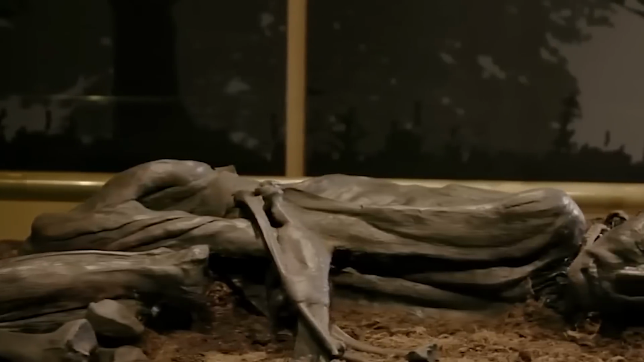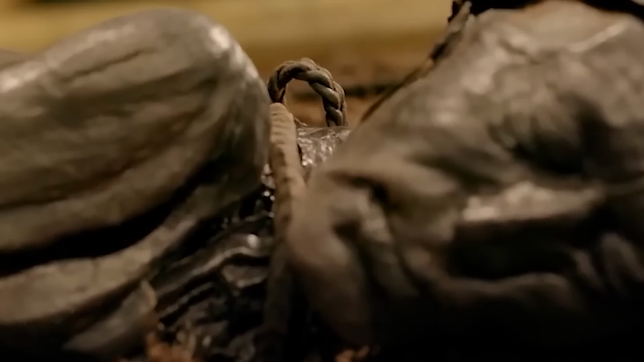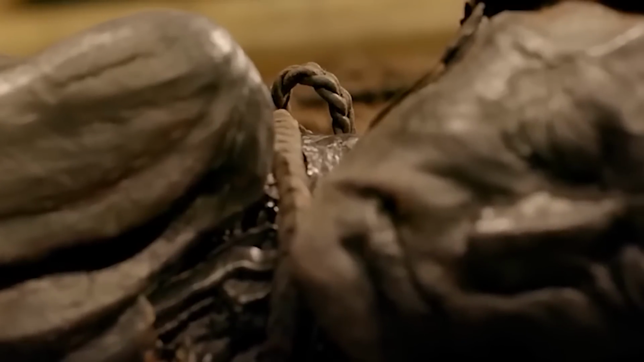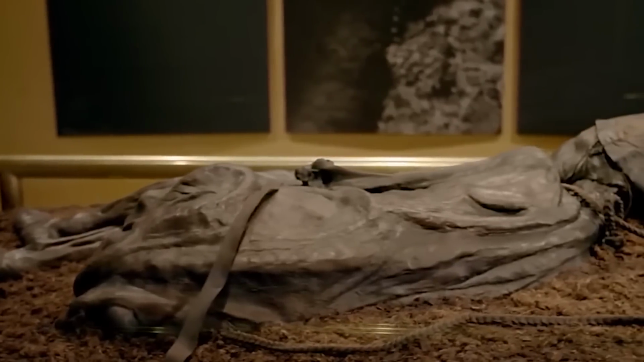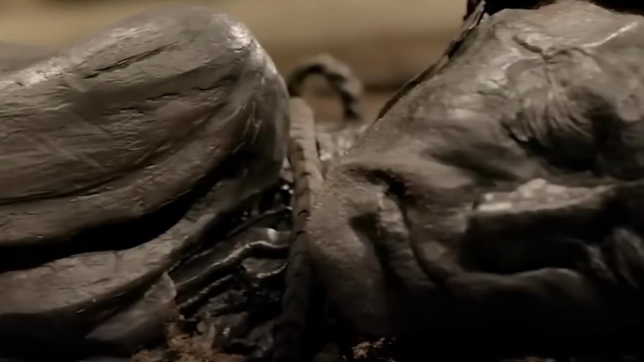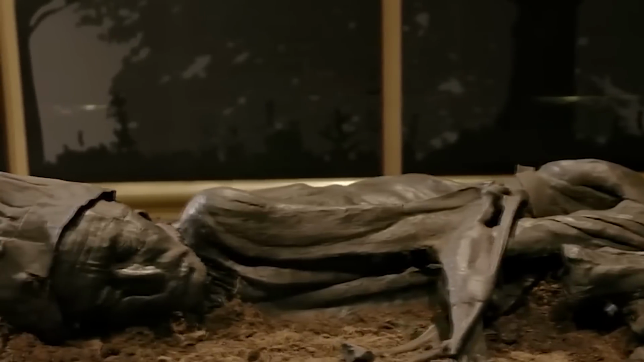Meet the 2,400-year-old corpse, known as the Tollund Man. Found deep in a bog with its neck tied with rope, the researchers were able to determine that the corpse had been hung. For what purpose, no one knows. But one thing is known: the last meal he had eaten before he was put to death, which turned out to be porridge and some fish.